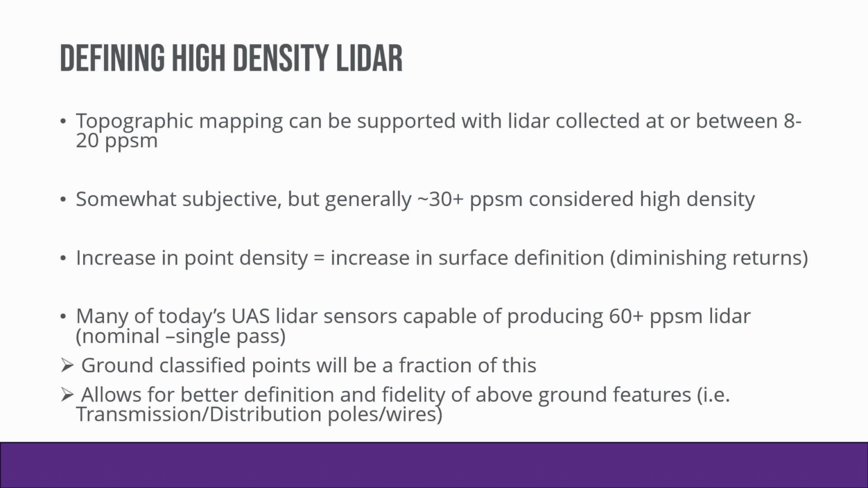However, when you actually go in and start classifying for ground, even though you might have collected 60 plus points per square meter, you're really going to be only getting 16 to 18 points per square meter that are going to end up in that ground class. And that's what I meant by diminishing returns, in that we're going out and designing a project and hammering it with 400 points per square meter for topographic mapping, we're not really doing ourselves any benefit. We're just creating more data that we've got to process now.